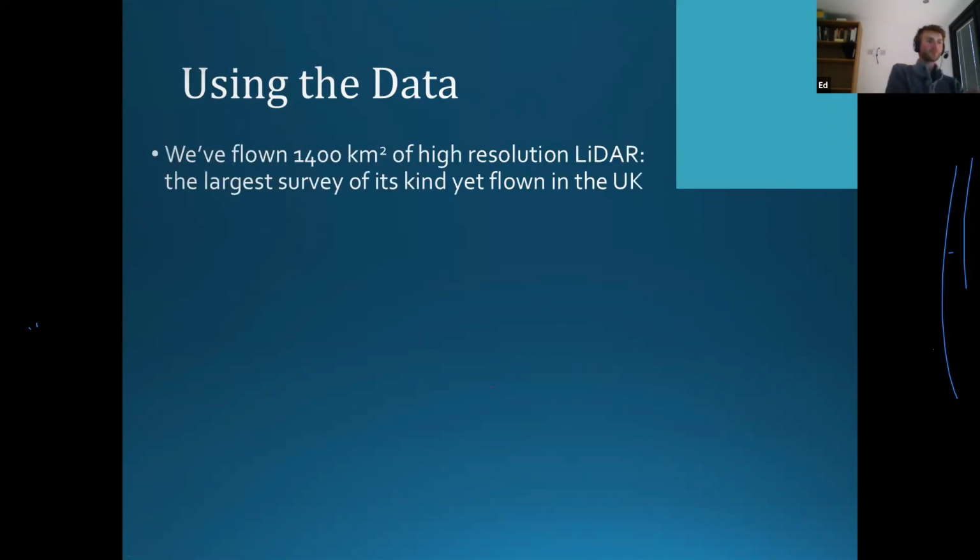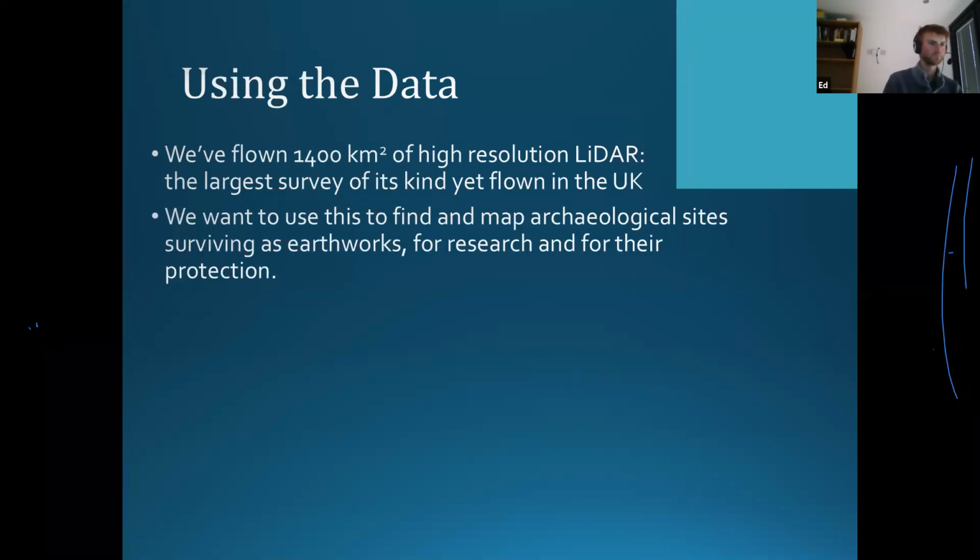So we've flown 1,400 square kilometers of high resolution LiDAR data. And this is actually the largest survey of its kind yet flown in the UK. With our 25 centimeter resolution, no one else has flown a survey quite this large in the UK. So that's quite exciting, quite a good claim to fame.